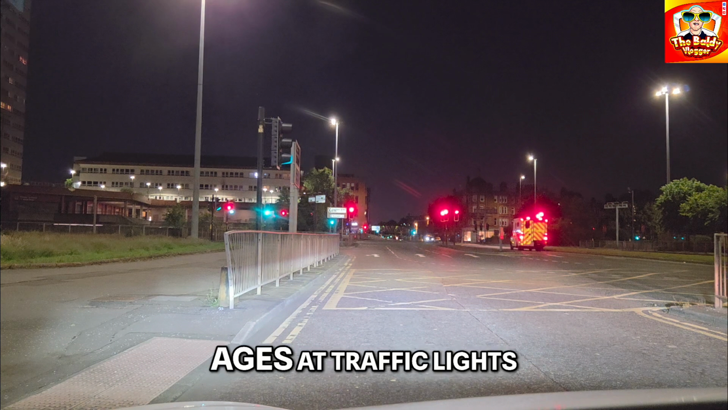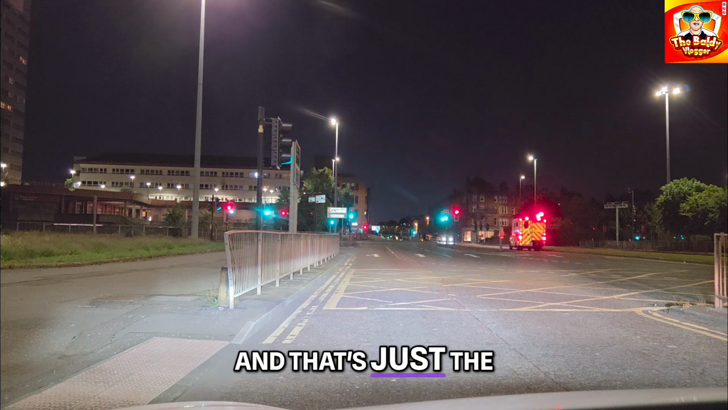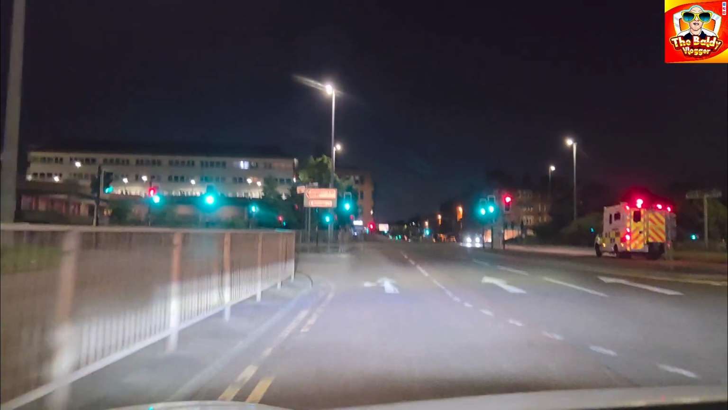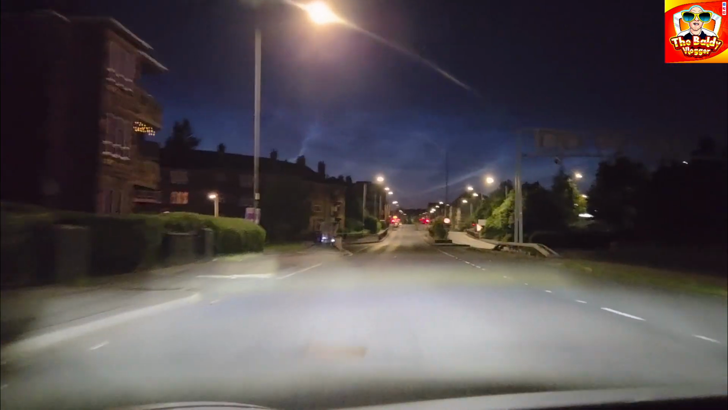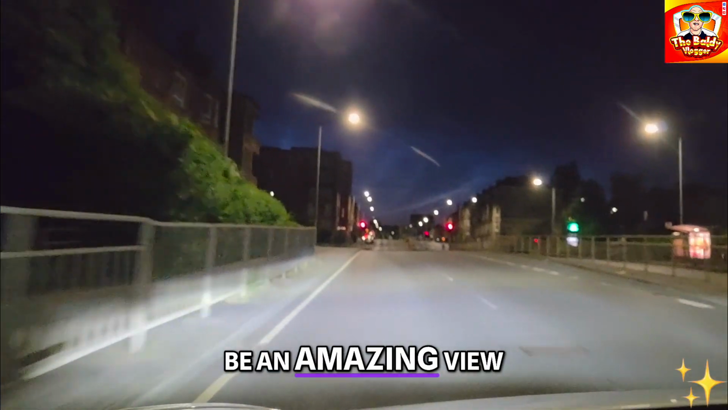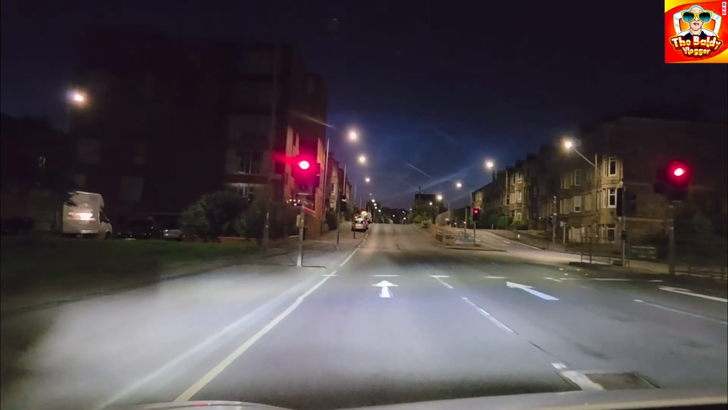Sitting here for ages at traffic lights. That's just the green in front, that's not for me. We're off. Let's put my indicator on because I'm going left. There's a big massive block of flats to my right. I think they're council flats, but I wouldn't mind staying in it myself. If you keep yourself to yourself, I think it'd be an amazing view up there. You've got Asda on your... No, you haven't. You've got Morrisons on your doorstep.